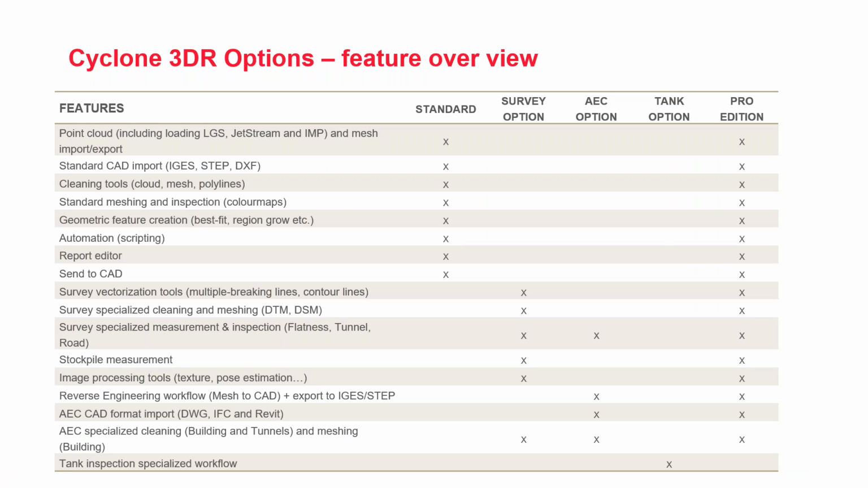Here is the feature matrix showing all the different options, and I suggest you get a copy of this to help you decide which options are best for you. And one other point to make is that the texture functions are now part of the survey option, whereas previously texture was a separate module on its own.